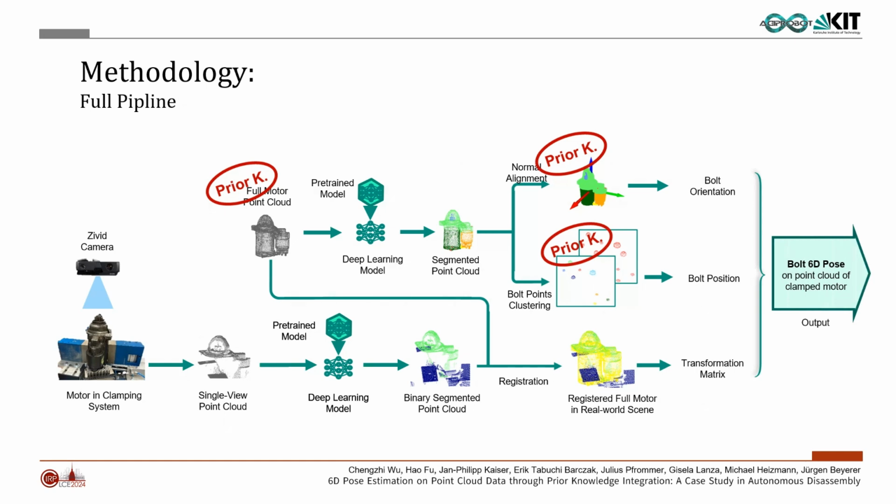The 3D position of the bolt is represented by the clustered centers of individual bolt point groups in the segmented full motor point cloud.